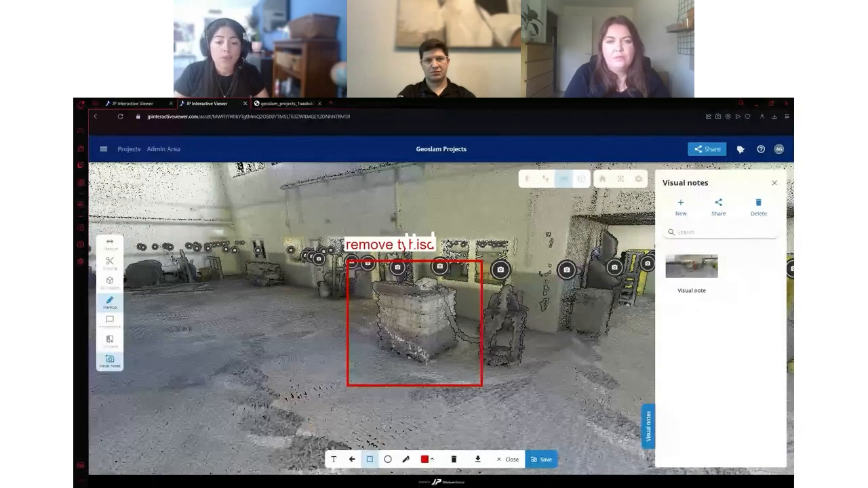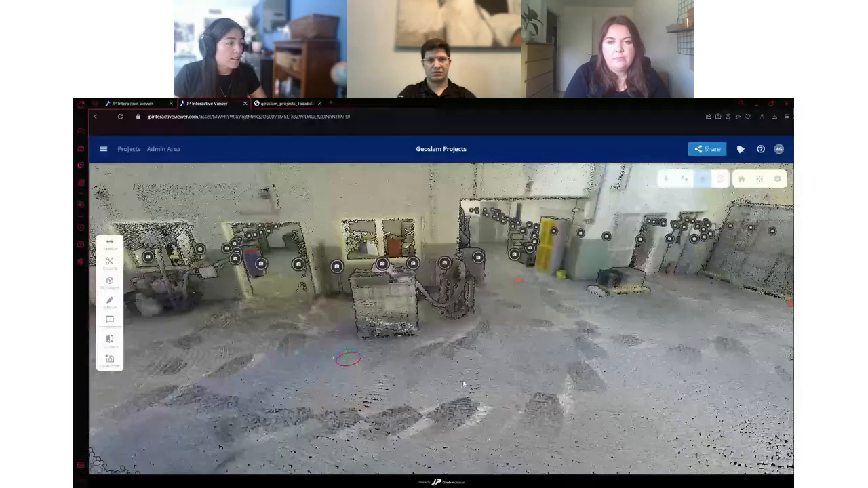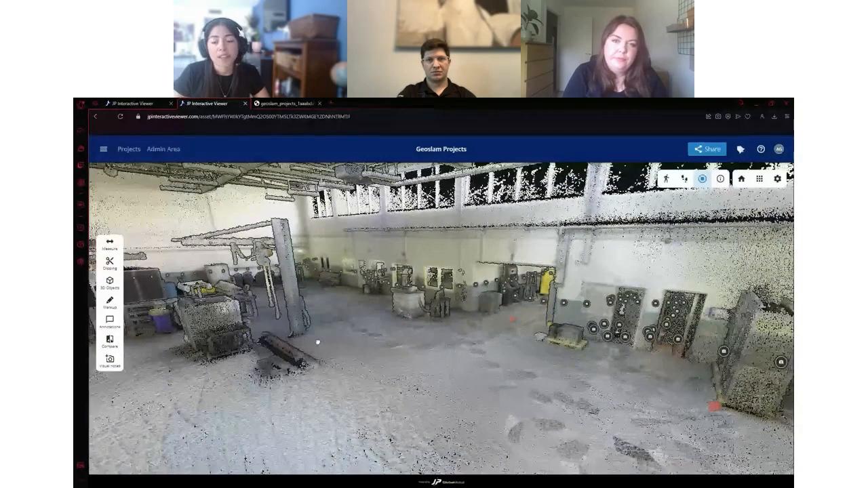So this is another way to add more value to the data and to the deliverables, and also will allow you to convert reality capture information into client-ready deliverables. All of this by generating interactive reports, customized views, allowing the customer to pinpoint important areas, and pretty much getting the most out of the reality capture data.